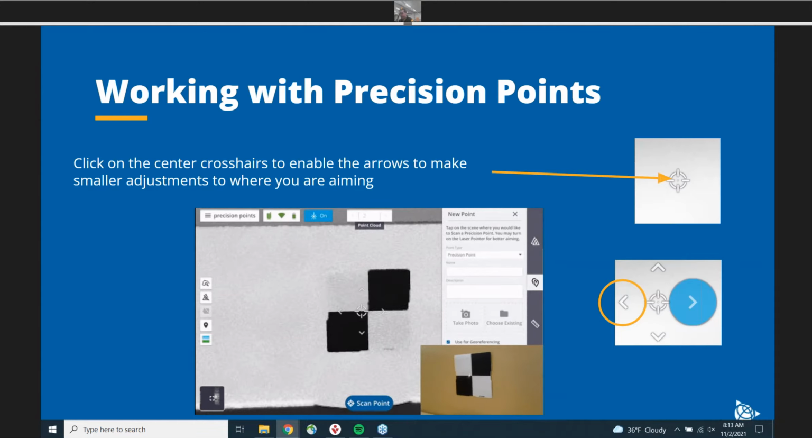But if you turn on the laser pointer and click on the center of that crosshair, you'll get these 4 carrot sticks that come up around. I circled one in the bottom right-hand corner. These can be used for making little micro adjustments to get your laser exactly where you want it.